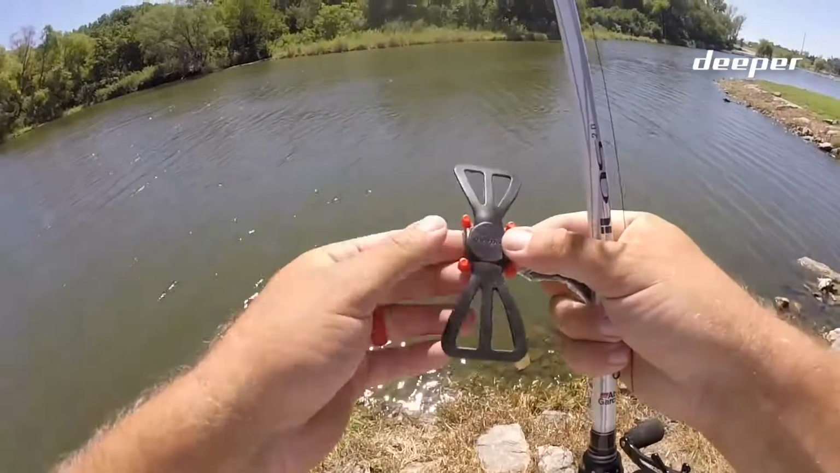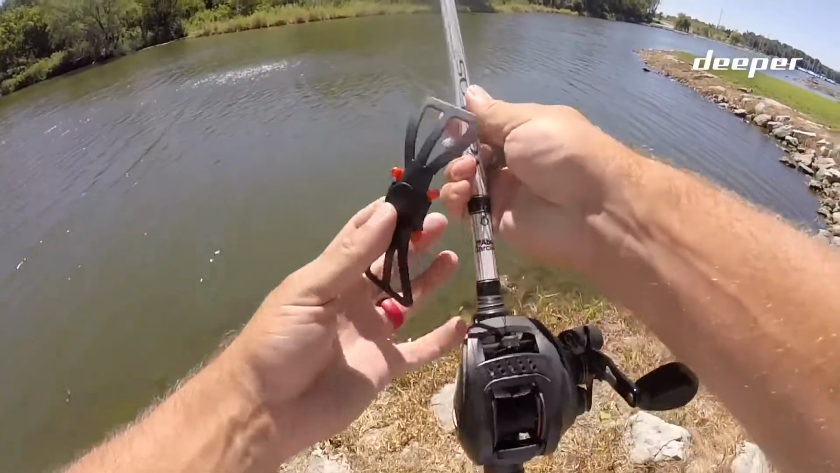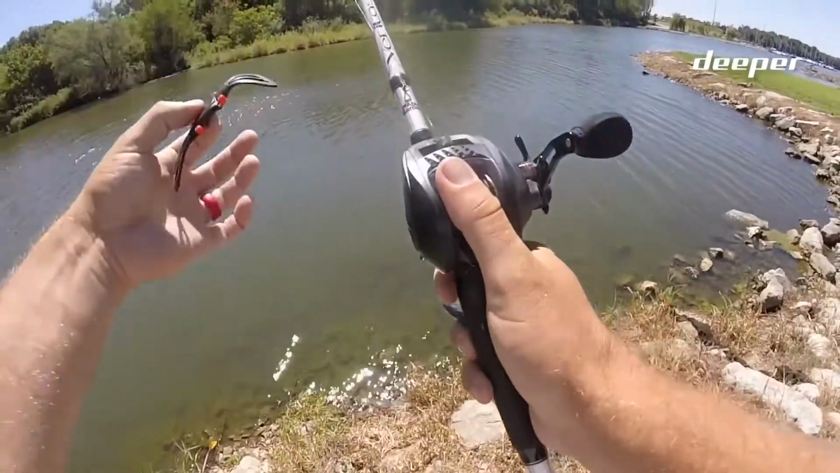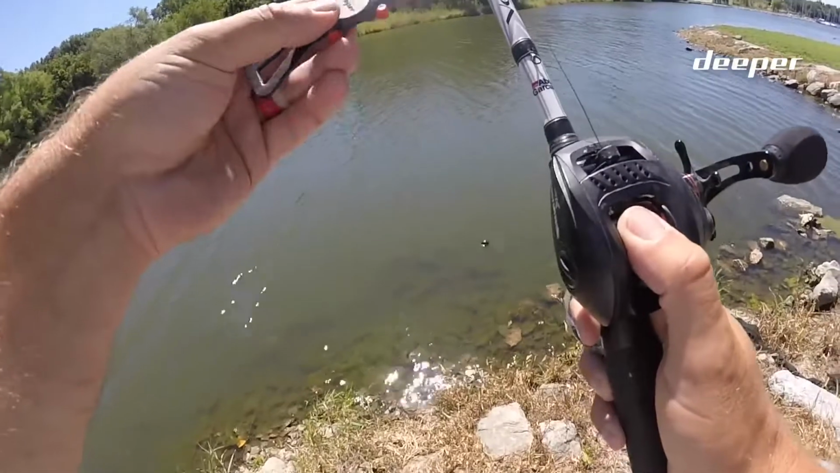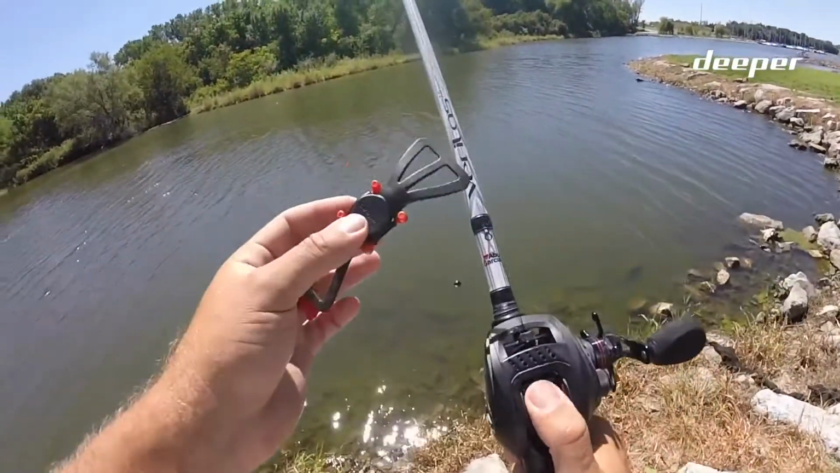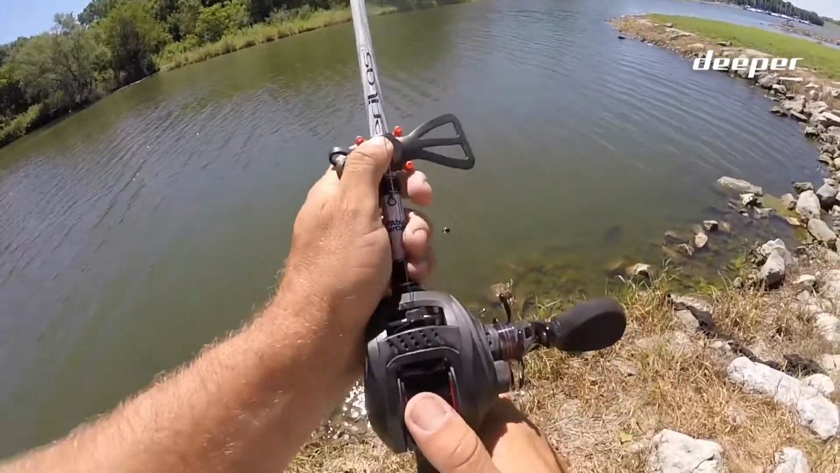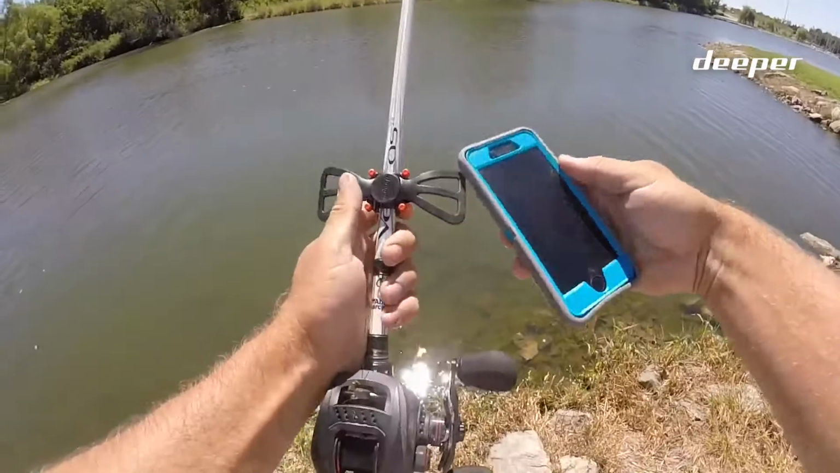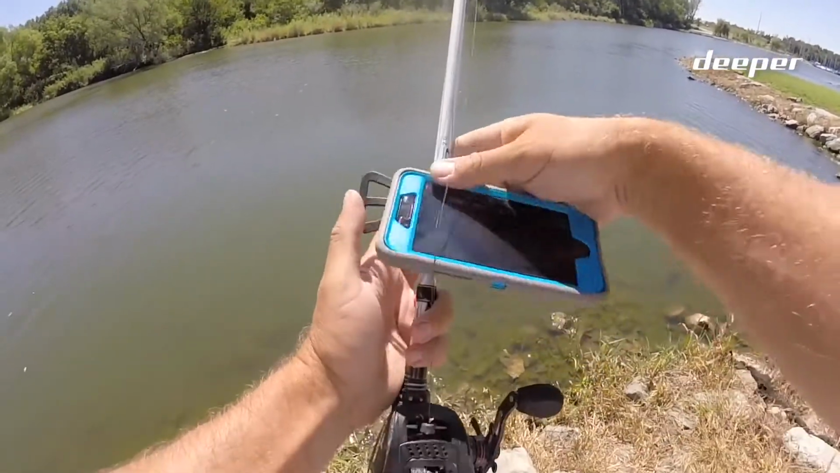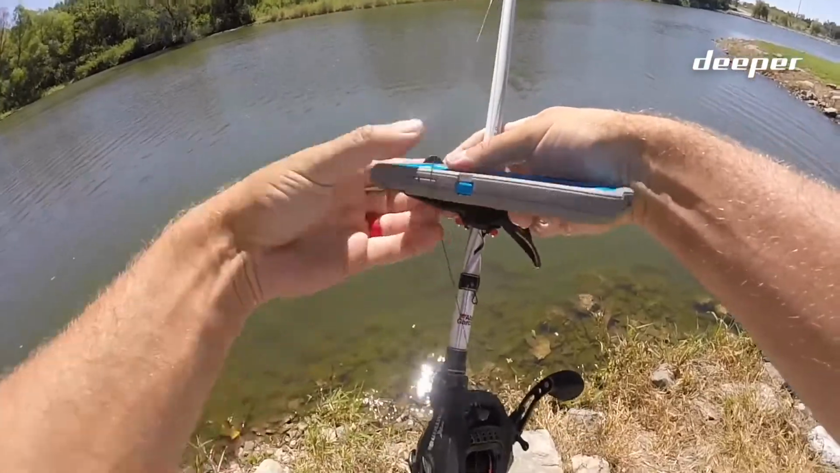So the Deeper Pro X comes with this awesome smartphone mount that actually goes right on your fishing rod. So it's a lot easier than having to hold it and then try to reel with the other arm while you're trying to read your Deeper sonar. Obviously that's really important. I didn't really use that in the last video, but it's awesome so you can have it right there on your rod. So I'm gonna get this put on and then we're gonna get everything connected and get rolling with it. All right, so we got that mount put on there, really easy. I'm gonna go ahead and get this dude put on.